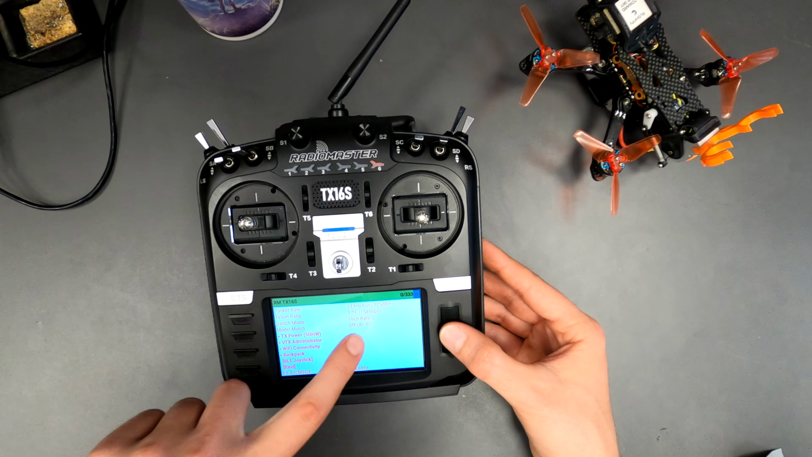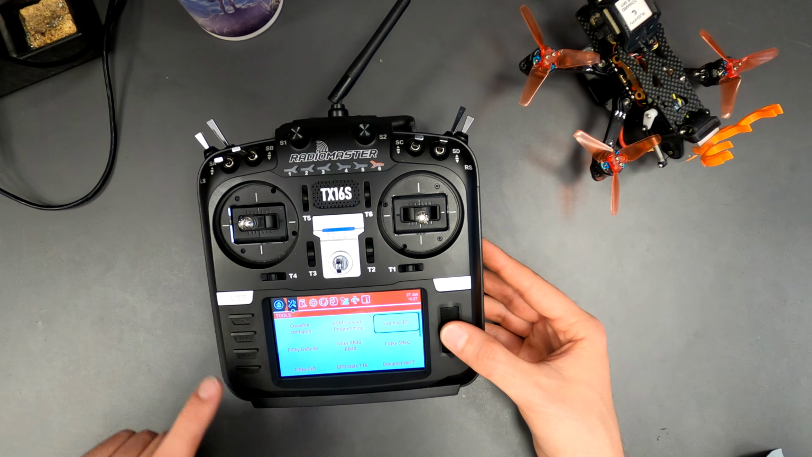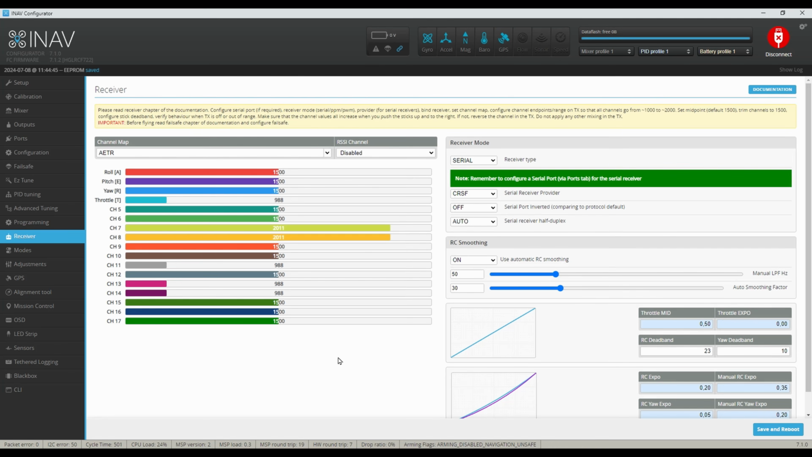Check switch mode. You can test whether it works with your configurator in the Receiver tab. For the usage of the RC stick commands, make sure AETR is used for channel map.